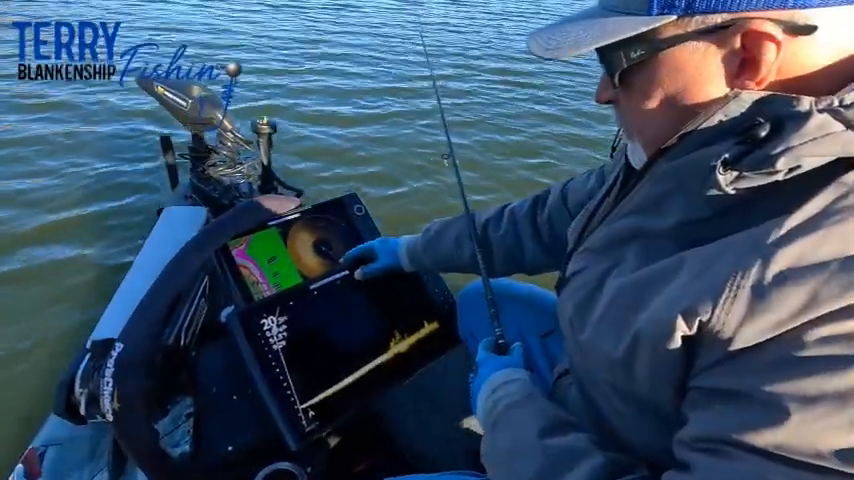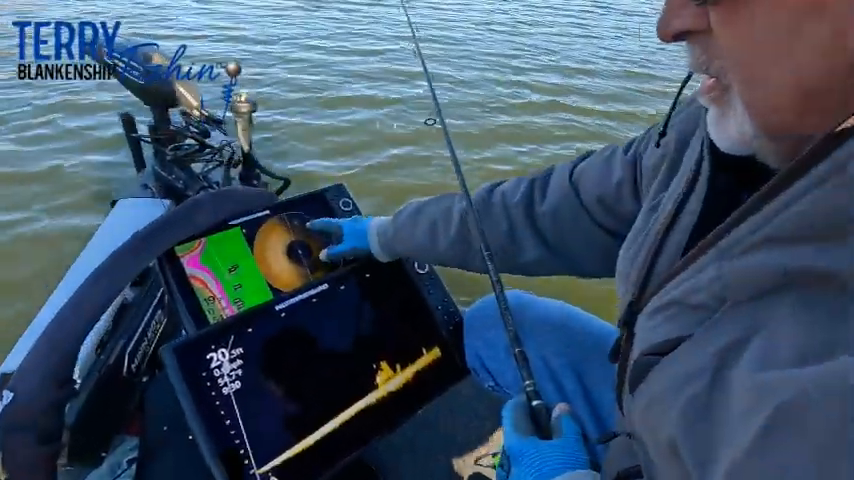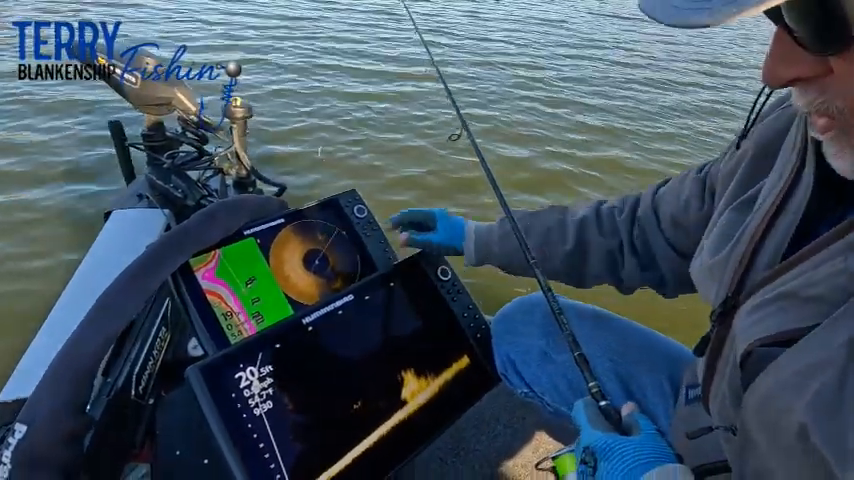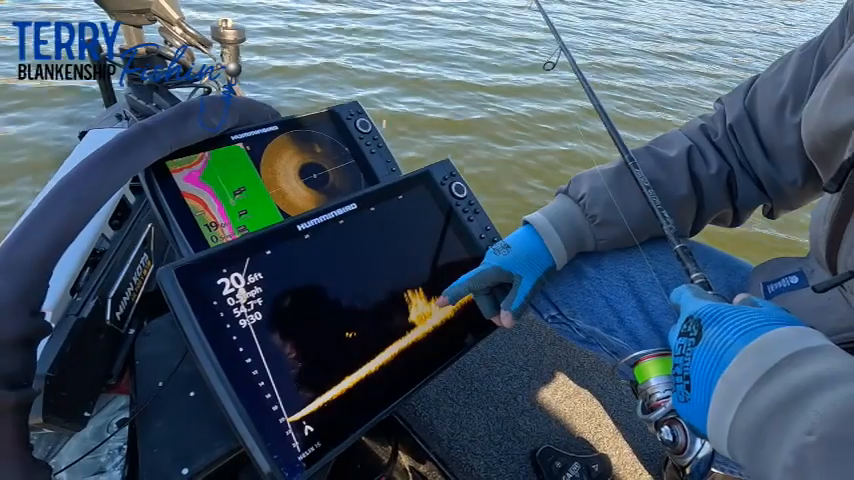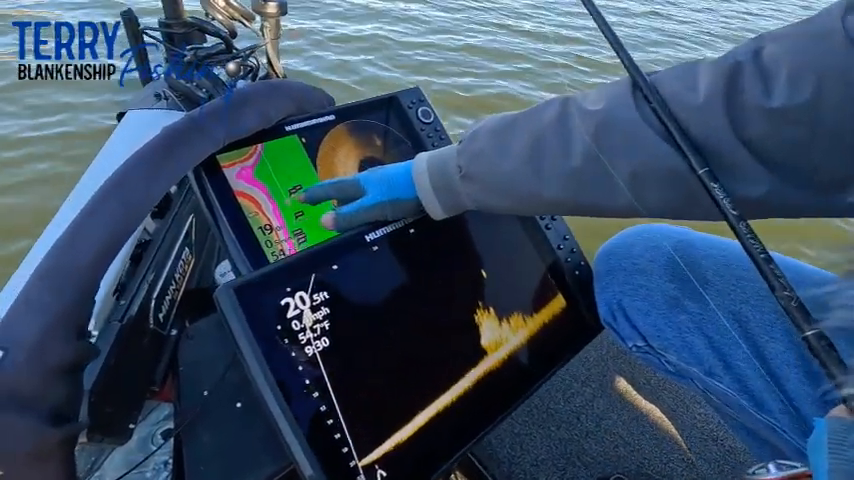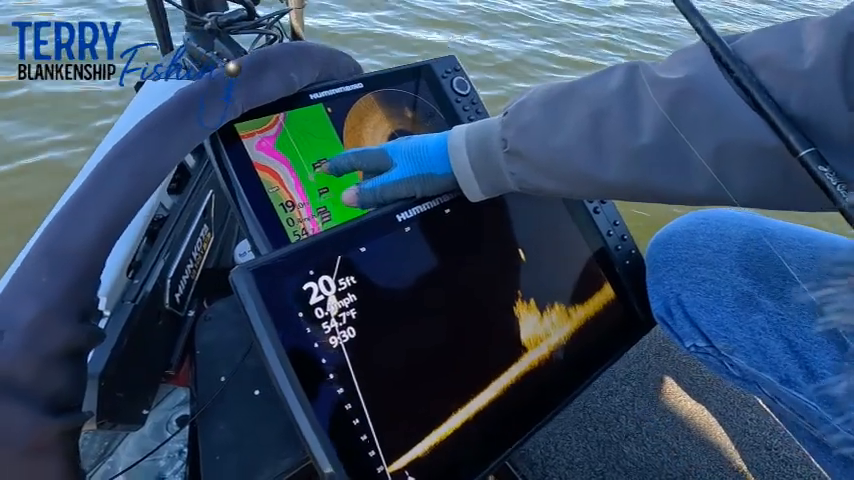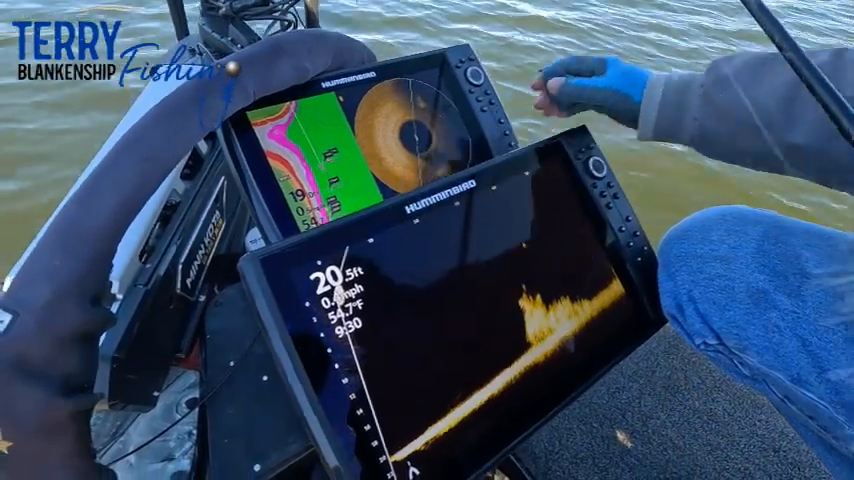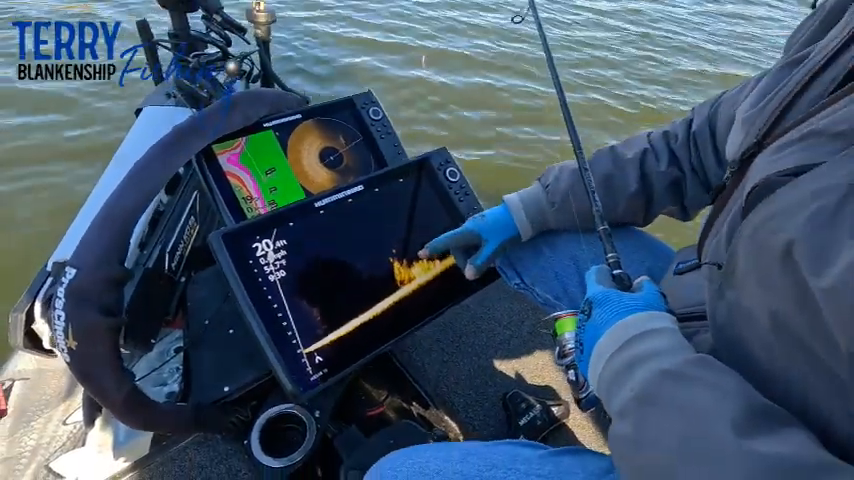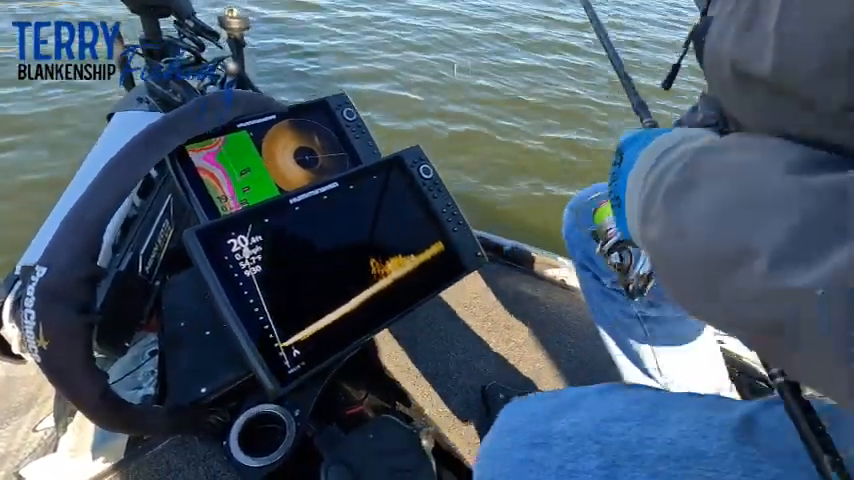Okay, what we're seeing right here is I got the 360 running, and it's going to update here in just a second. You can see that that's a brush pile right there. Matter of fact, it's looking at it with the Mega Live 2. And with this mapping that Humminbird's got, I can tell you how far we are from it. 31 feet, and it's showing it's off to our right, just like the 360 shows. And you can see a few fish up here suspended around there.